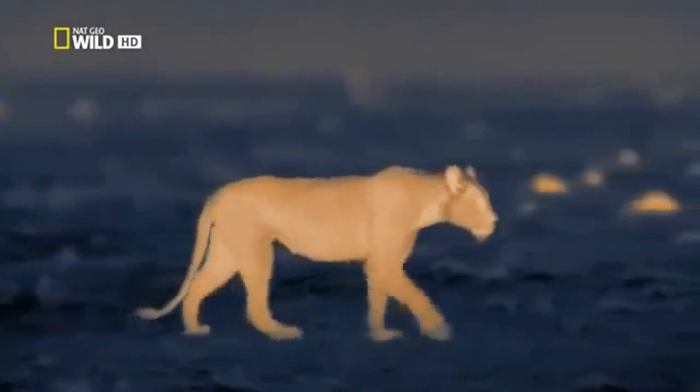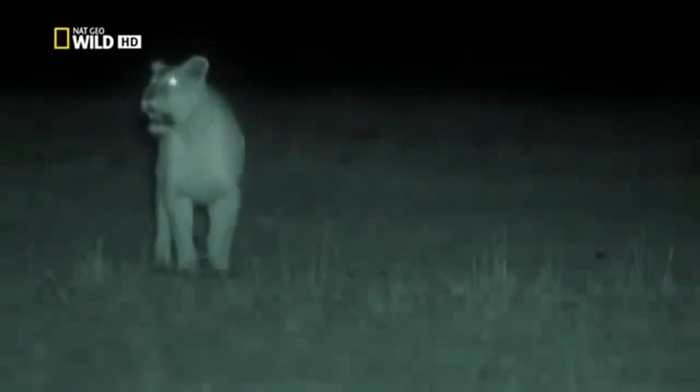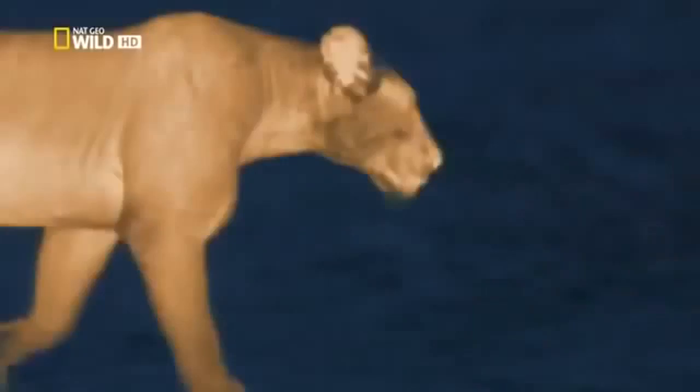She walks across the breeze to pick up the scent of the herd. As soon as she catches their smell, she turns towards them, into the wind.